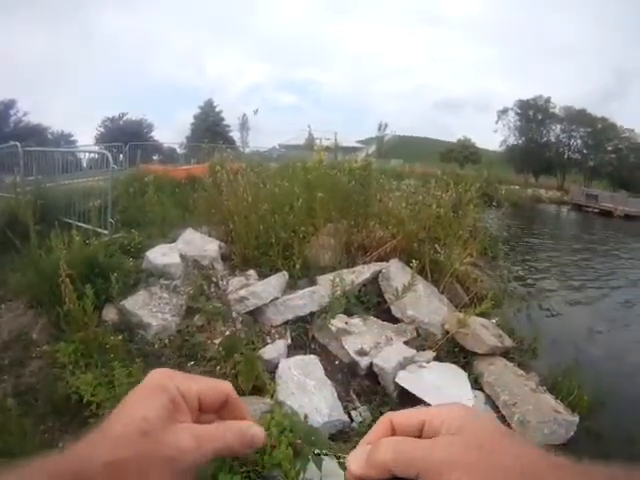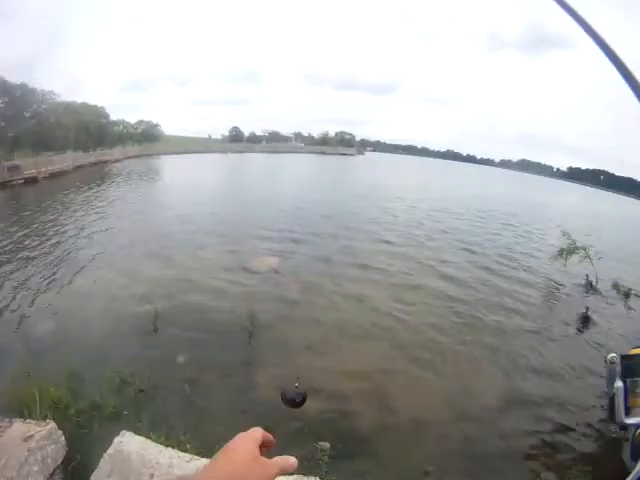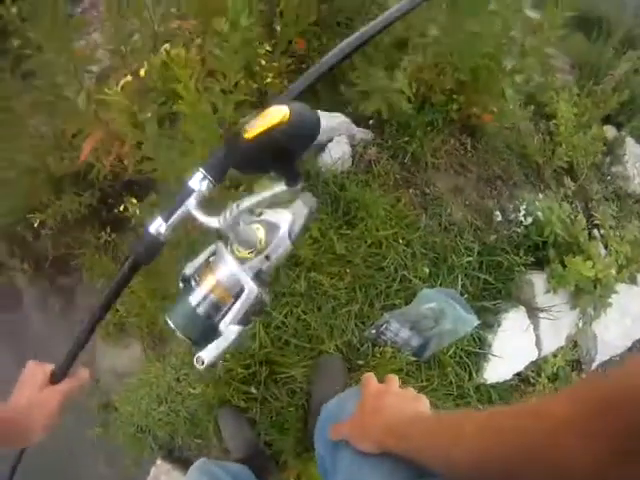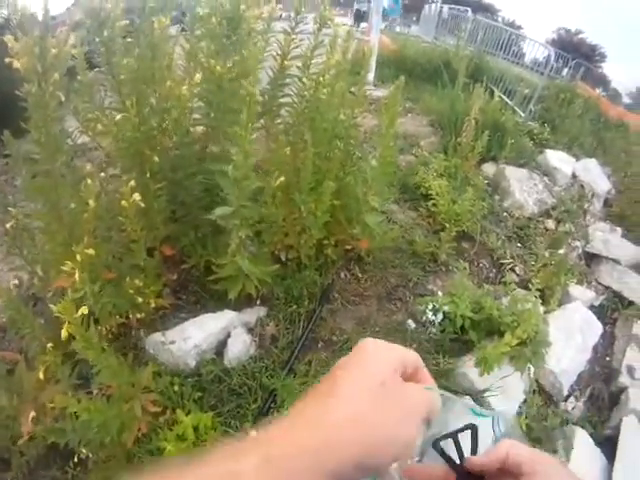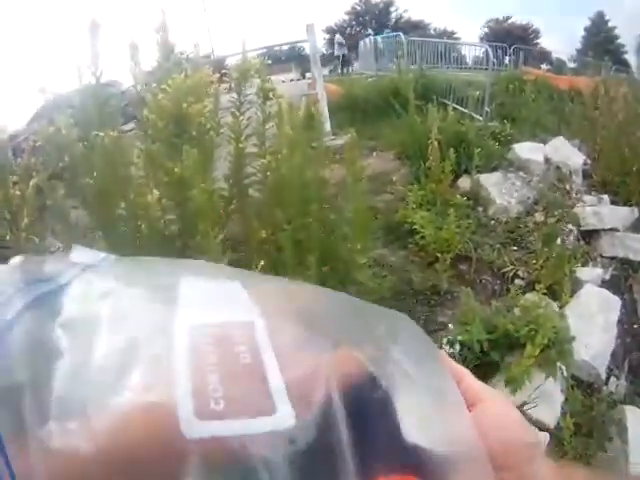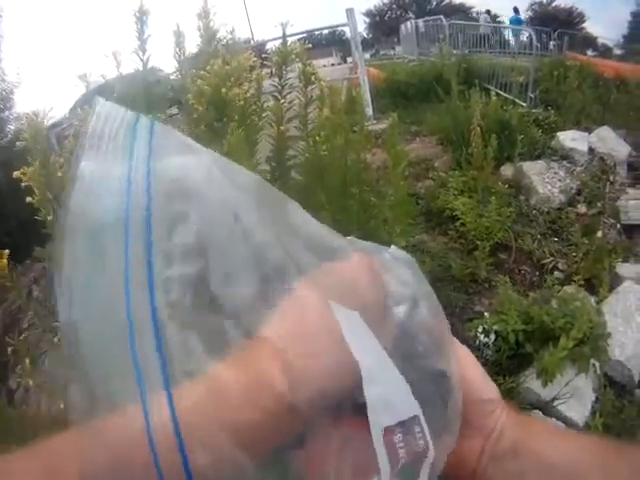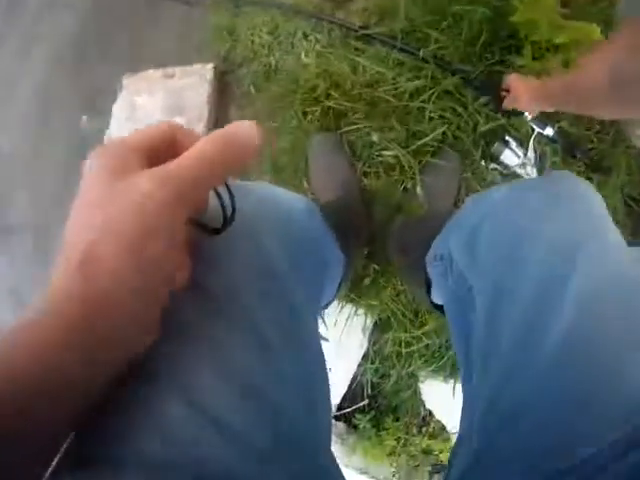I'm going to attach it. Got a Palomar knot on there. I'm going to put the Deeper in the water and just leave that for a minute so it starts transmitting. And then the Deeper has a nice, ingenious system for mounting your phone to your pole. And I'll show you how that works.